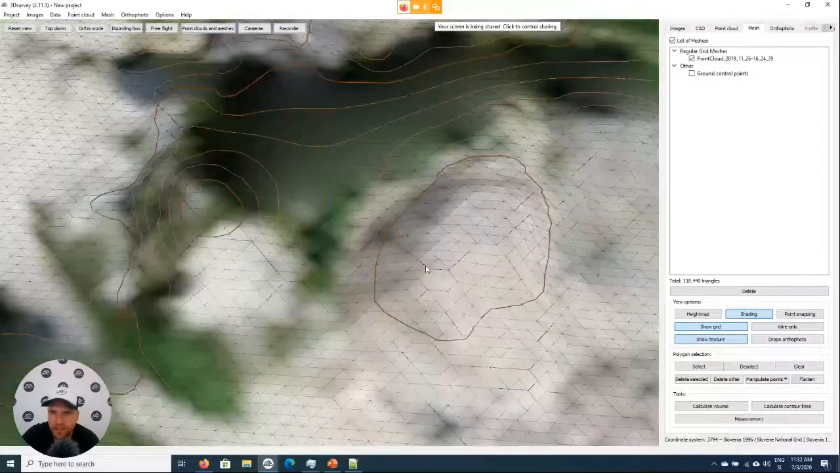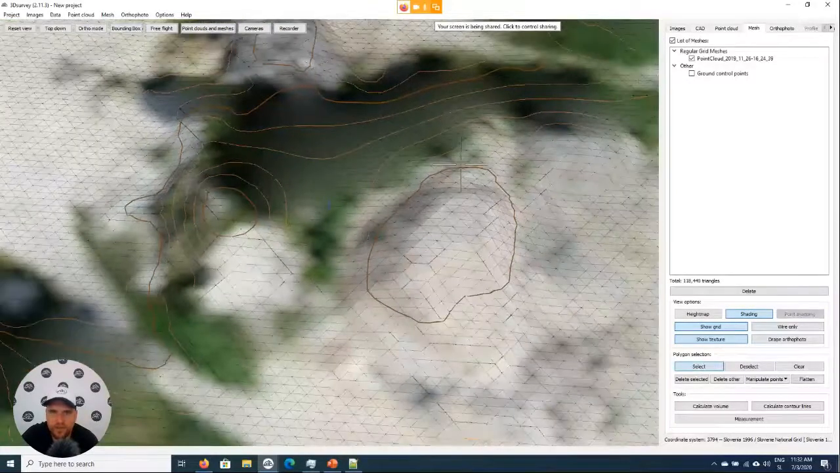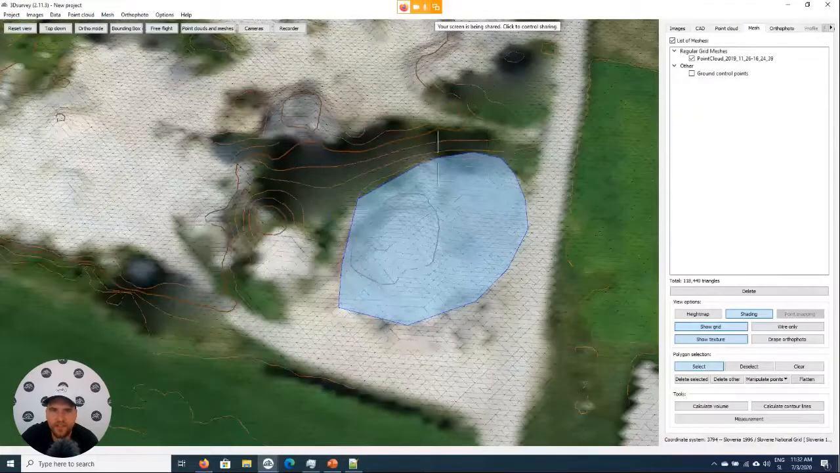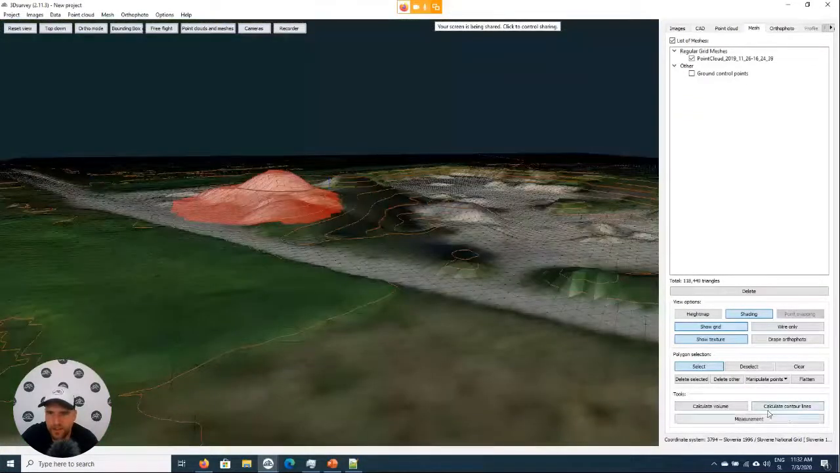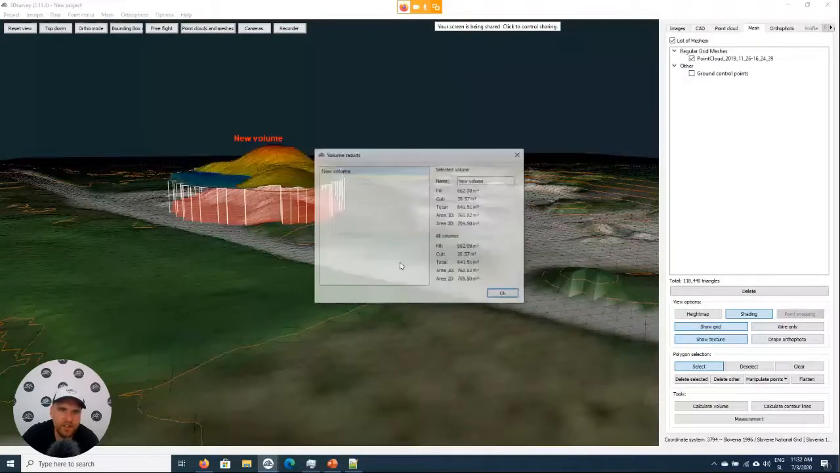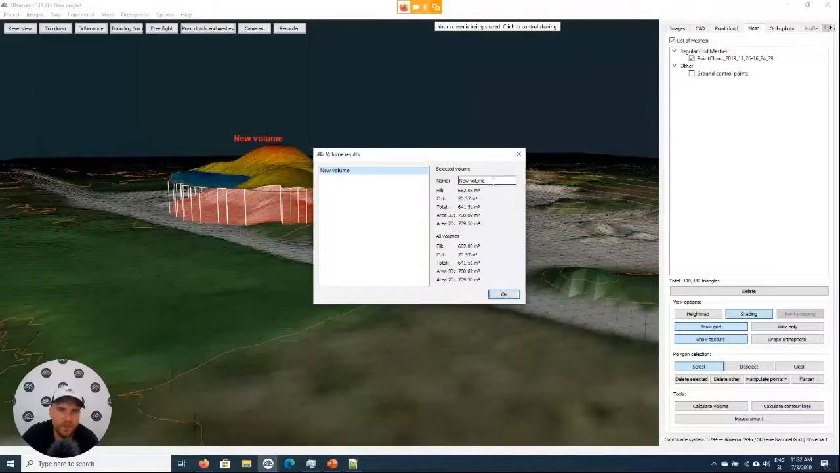On the other hand, if we want to calculate volumes, again, just select an area of interest, just like we showed you, press calculate volume. We will interpolate the initial surface. If we had two surfaces, we could also choose the initial surface. The final surface will be the one that's in the point cloud from the current selection. And bam, we already have the volume, so around 600 cubic meters here.